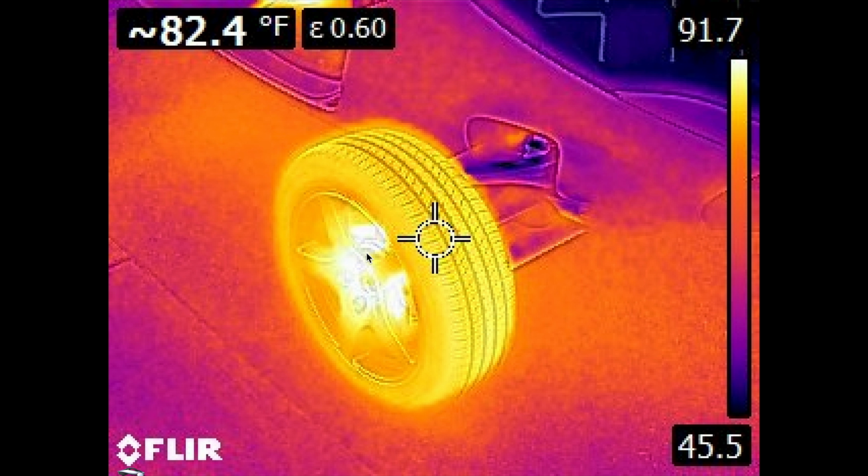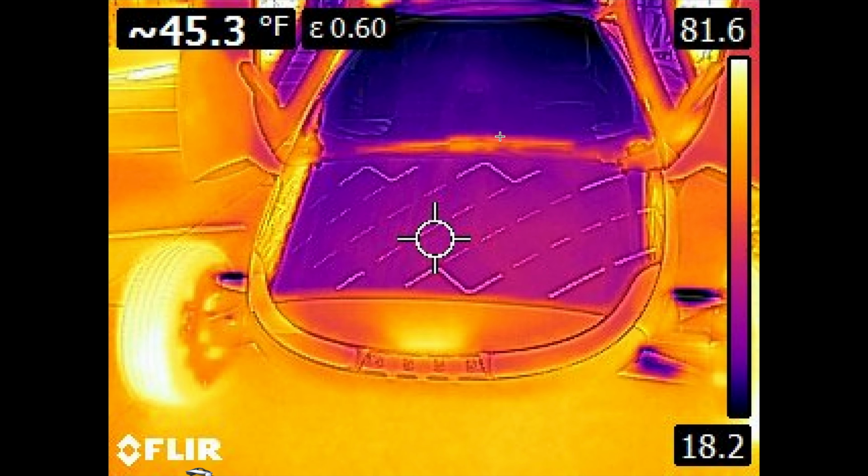This is the wheel, obviously. The brakes are the hottest part, and even that's not very hot, 91 at the peak. And the body of the Aptera is probably in the 70 to 80 degrees range. This is in the shade, right after the test drive I took these photos. This looks like maybe some heat from the lights, but again, very minimal, 80. The hottest things are the wheels from the road.